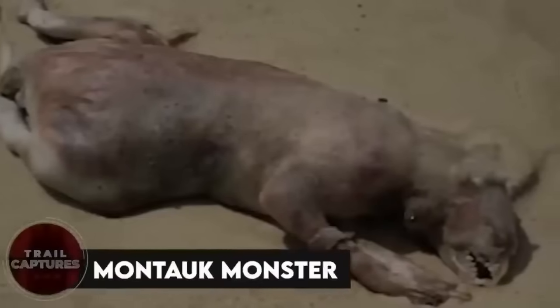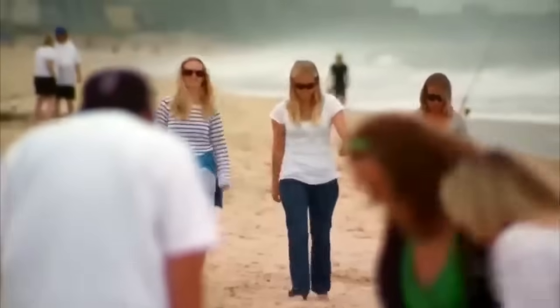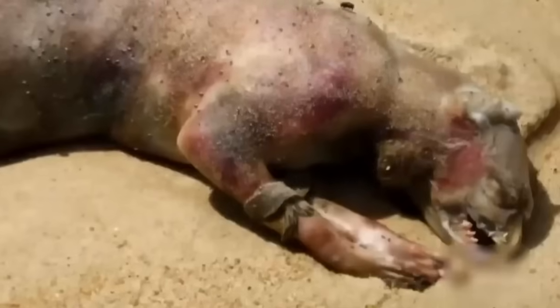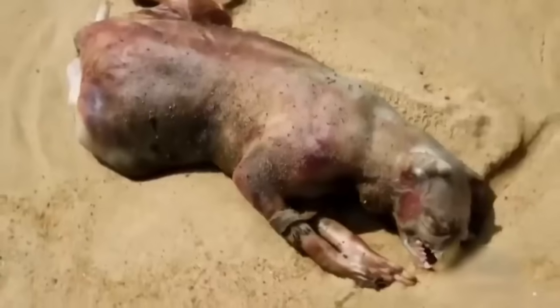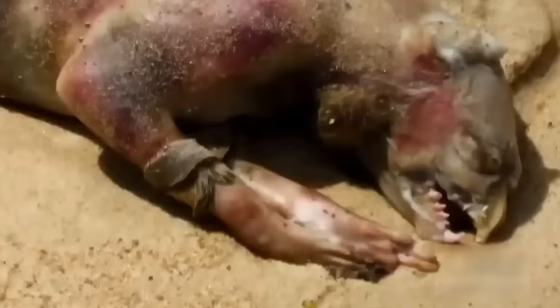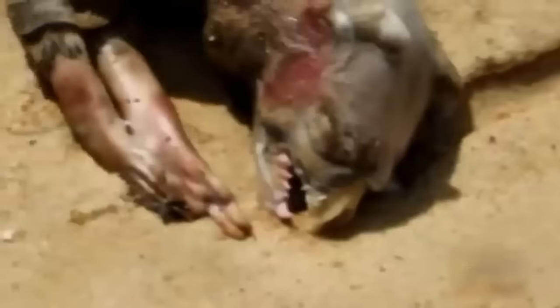Montauk Monster. In July 2008 in New York, 2 friends were out to take a walk along the shore, not knowing what was about to come next. Lying a few feet away was a dead creature that no one had ever seen before. It was the size of a small dog, with a beak like a chicken, and a tail again like a dog. It was hairless but had small patches of hair on it. They posted the picture they took later on the internet, and everyone was left shocked with not even a single person giving a logical explanation.